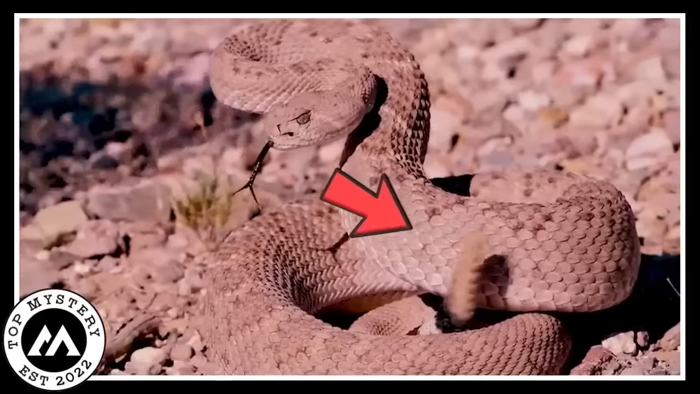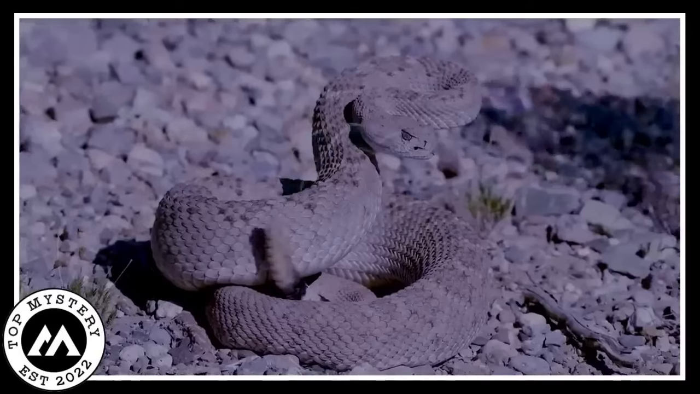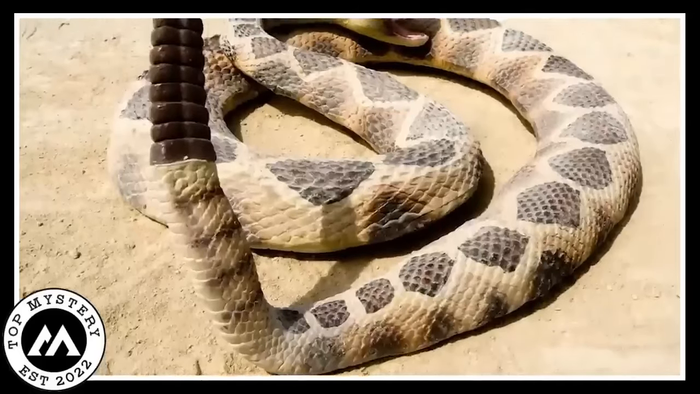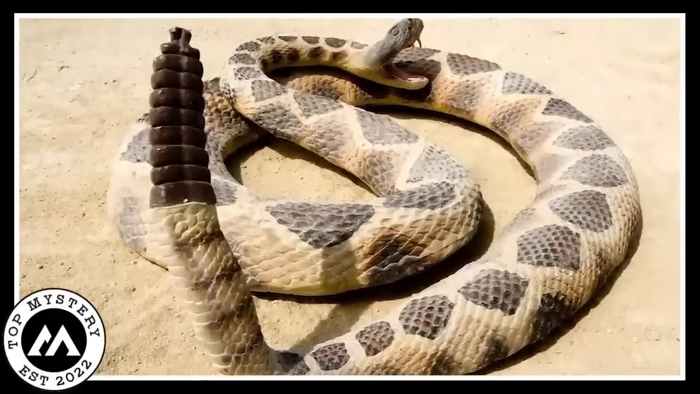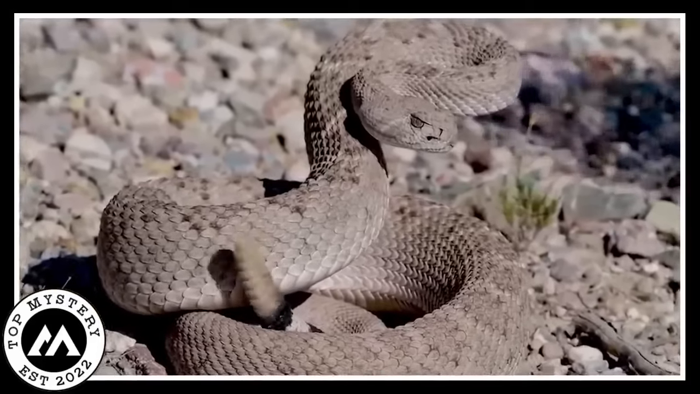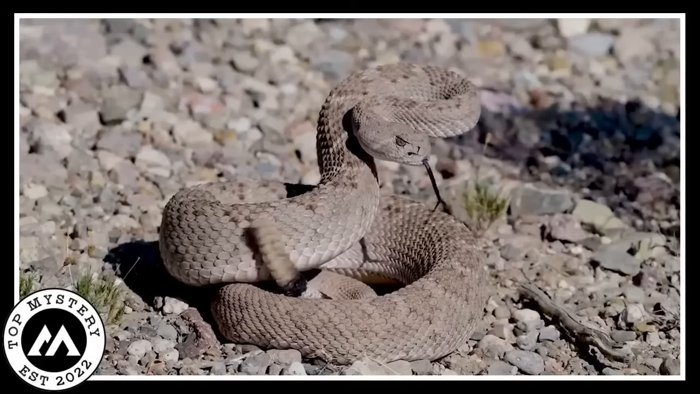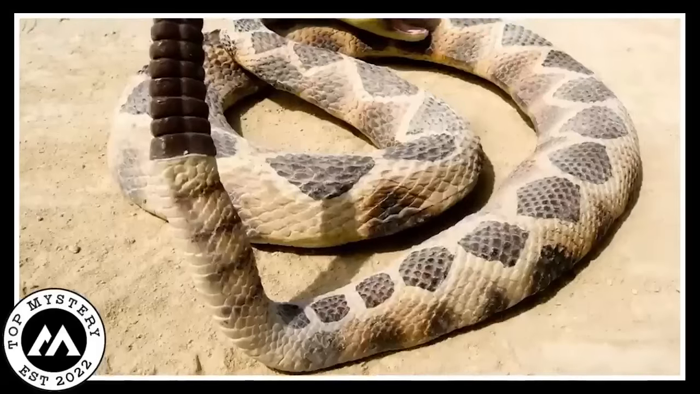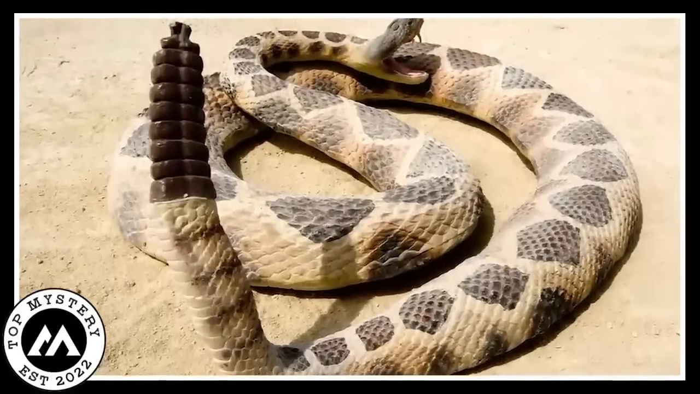functions as an inbuilt alarm system. The snake alerts other animals to its presence by singing a warning song. A rattlesnake uses its tail as a musical instrument of survival, and the rhythmic vibrations showcase nature's creative adaptations. This captivating show provides an insight into the realm of serpentine communication, where the straightforward tail can serve as both a warning and a musical composition.